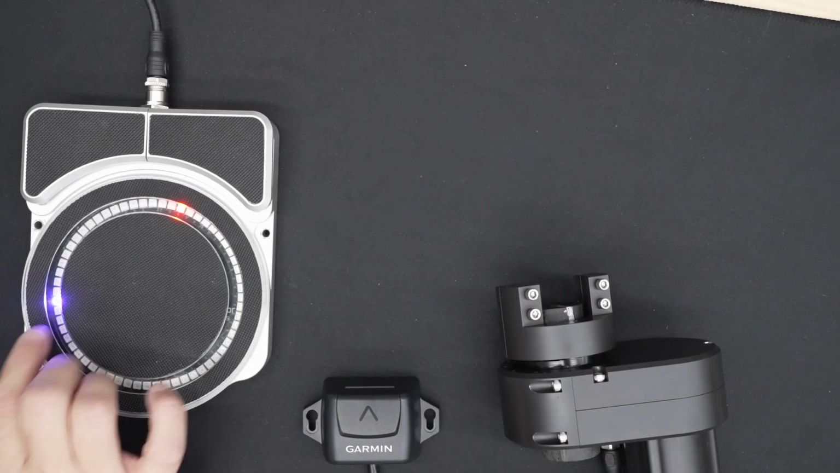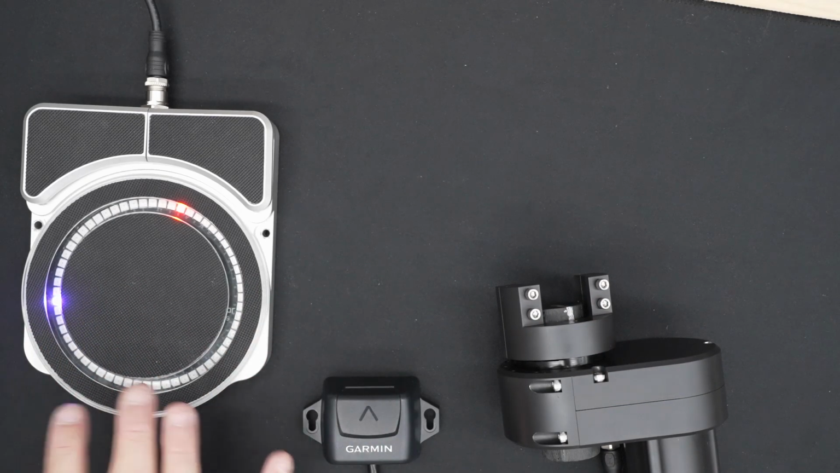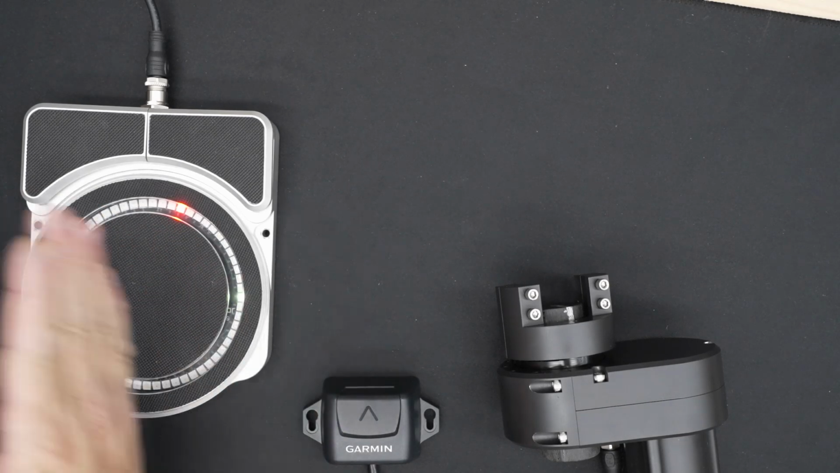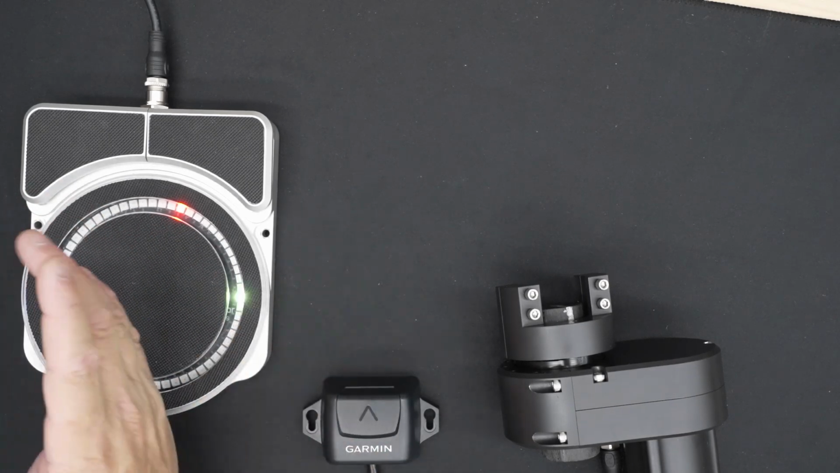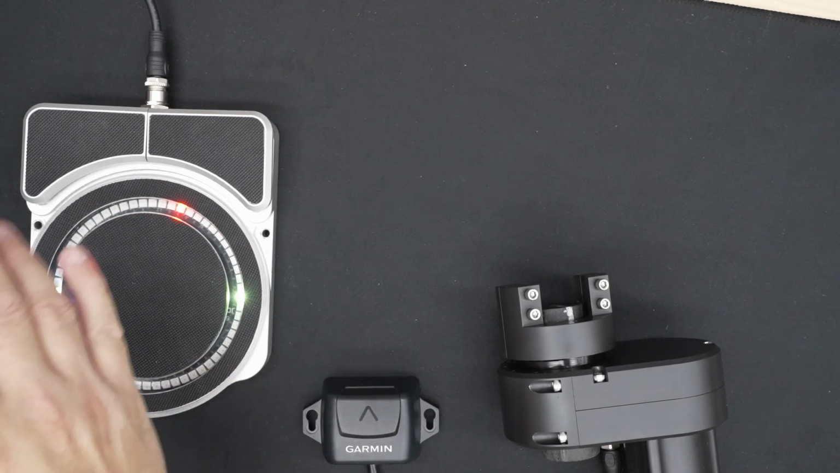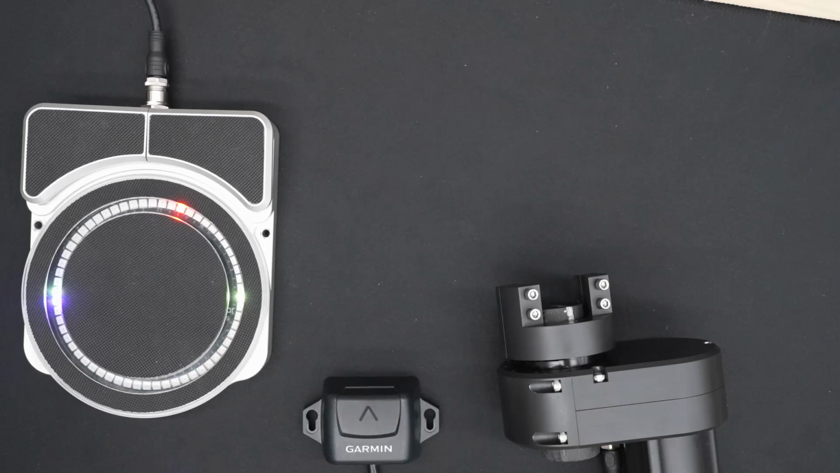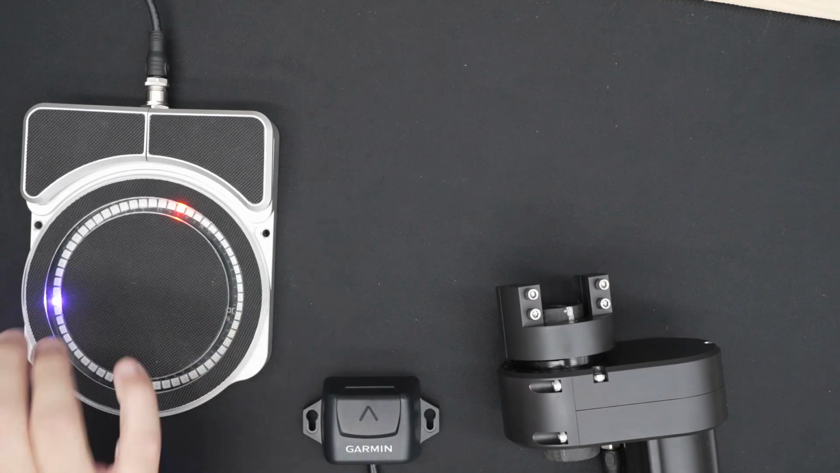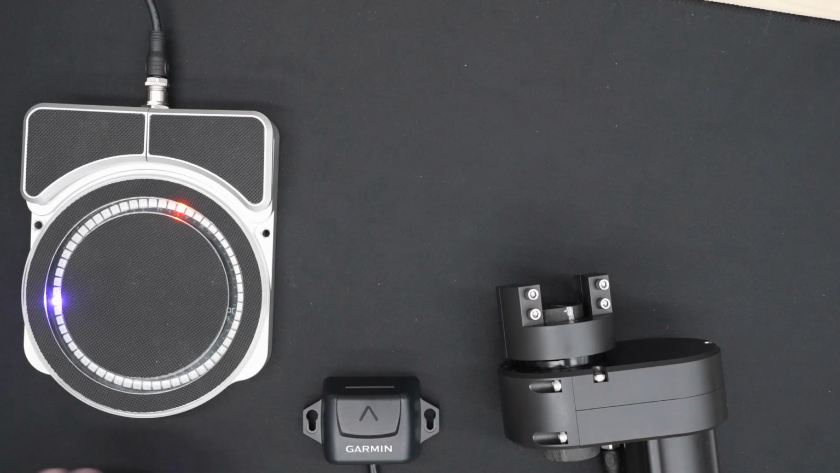And a magenta dot, which represents the speed of the sweep. We can go from 18 RPM, which is faster than you'd ever want to sweep, all the way down to about 1 revolution every 2 or 3 minutes. So really, really slow. That magenta light shows where that is, so you can quickly reference it.